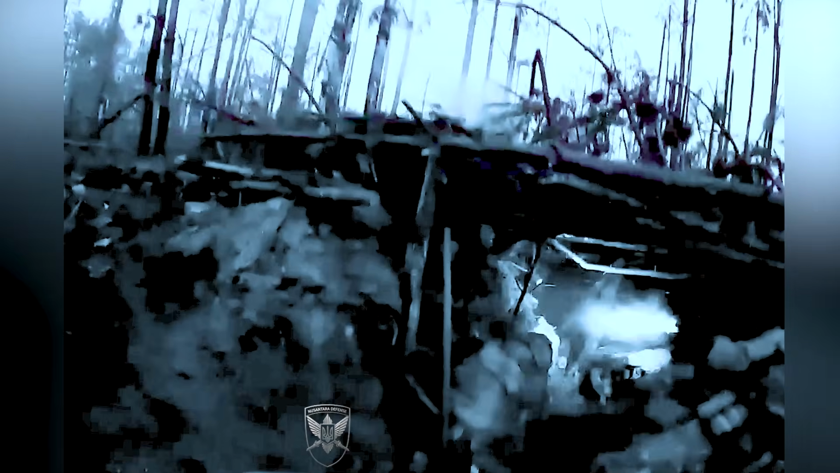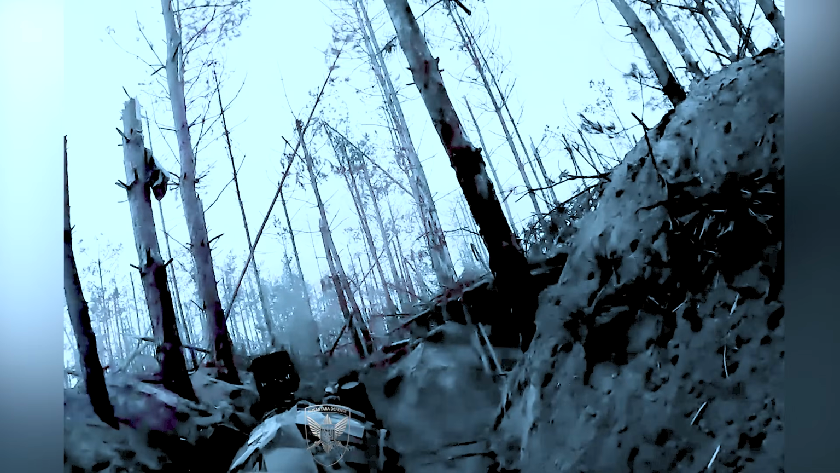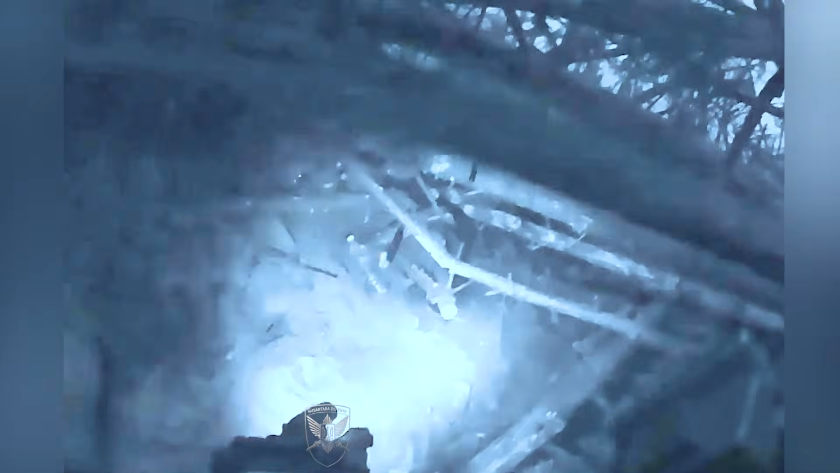After hours of sniper surveillance and pressure from the frontline approach, the position slowly lost its protection. The exit route was blocked. Space for maneuver was increasingly limited. And when Ukrainian troops entered in a CQB formation, close combat was inevitable.